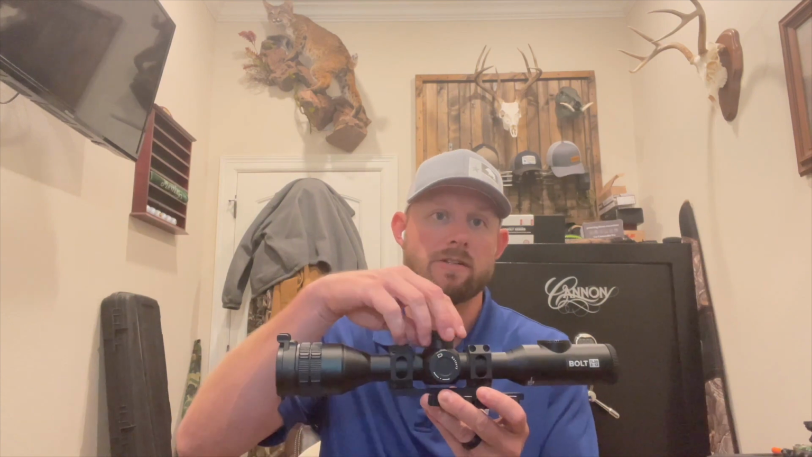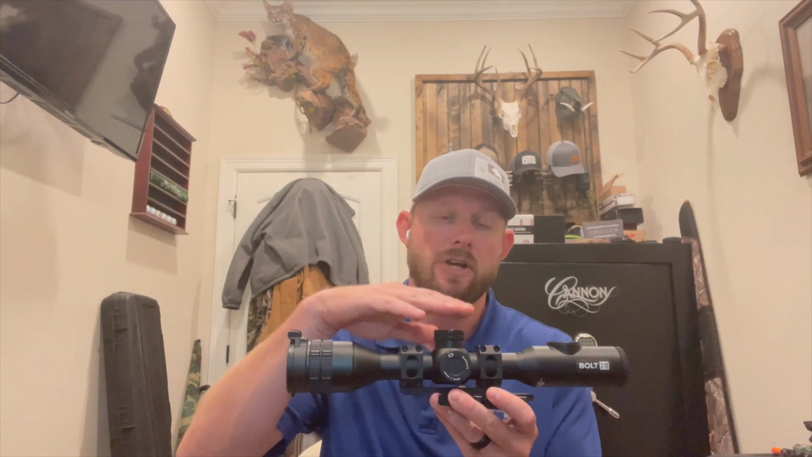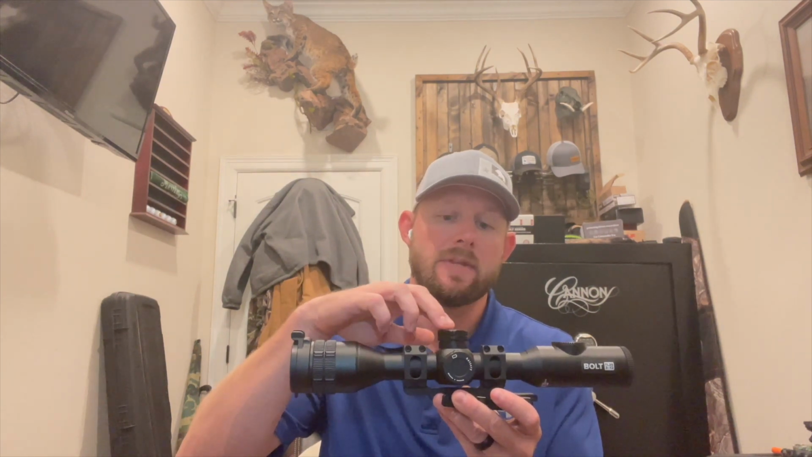A lot of scopes have things more for right-hand dominant shooters. This scope, having it mounted in the middle, allows you to be a left-handed shooter and a right-handed shooter and very easily zoom in or zoom out of the scope, as well as navigate the menu for the scope.